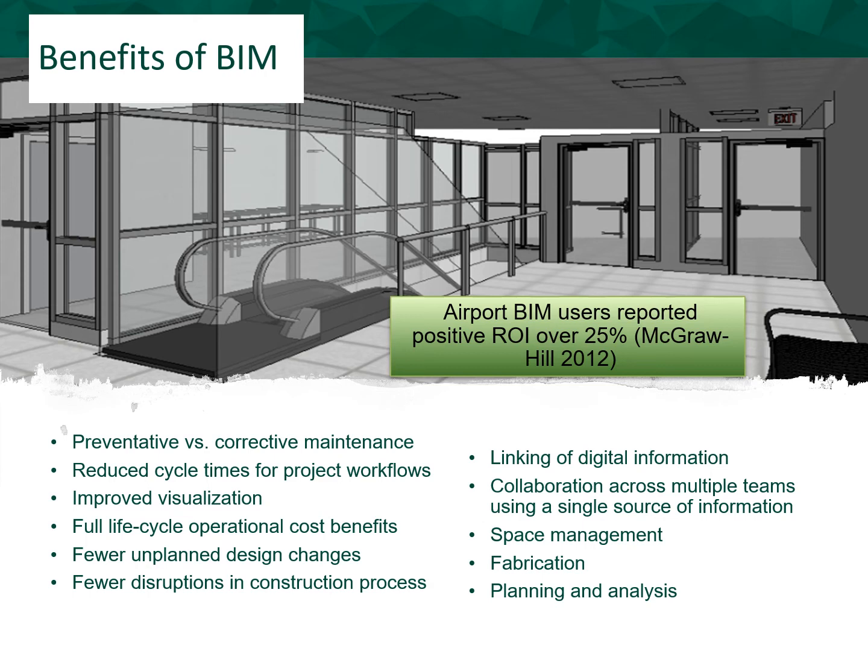Among the many benefits of a BIM solution: preventive versus corrective maintenance, reduced cycle times for project workflows, improved visualization, full life cycle operational cost benefits, fewer unplanned design changes, fewer disruptions in the construction process, linking of digital information, collaboration across multiple teams using a single source of information, space management, fabrication, planning and analysis.